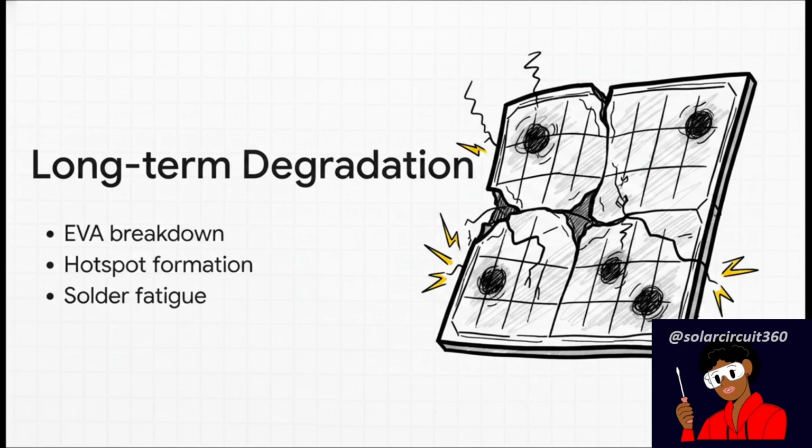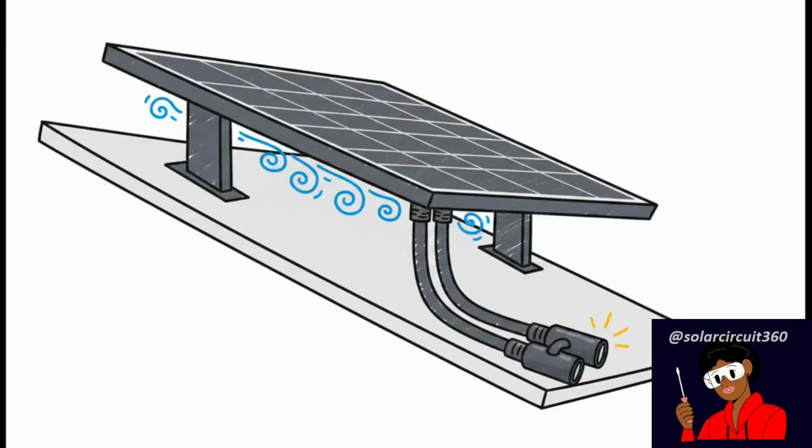We're talking about the chemical breakdown of the EVA encapsulant, the formation of localized hotspots that can literally burn through the backsheets, solder joint fatigue from endless cycles of thermal expansion, and dangerous resistance at the interconnect rivets. Make no mistake, over time, unmitigated heat destroys hardware. So, to protect your investment from these localized failure zones, specific installation practices are absolutely non-negotiable.